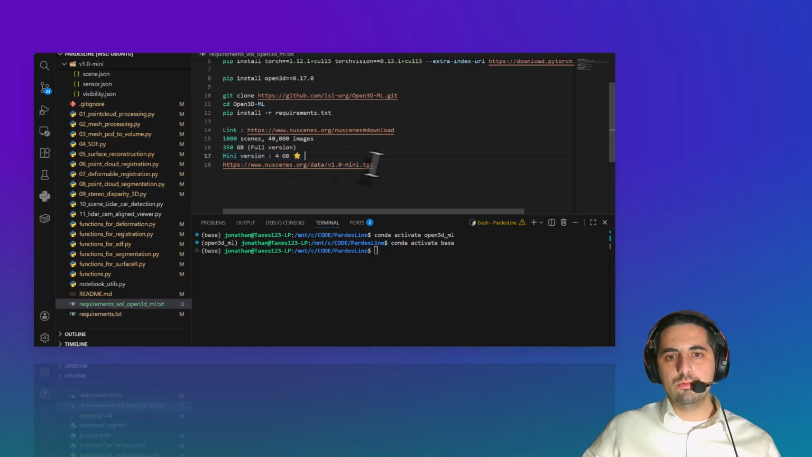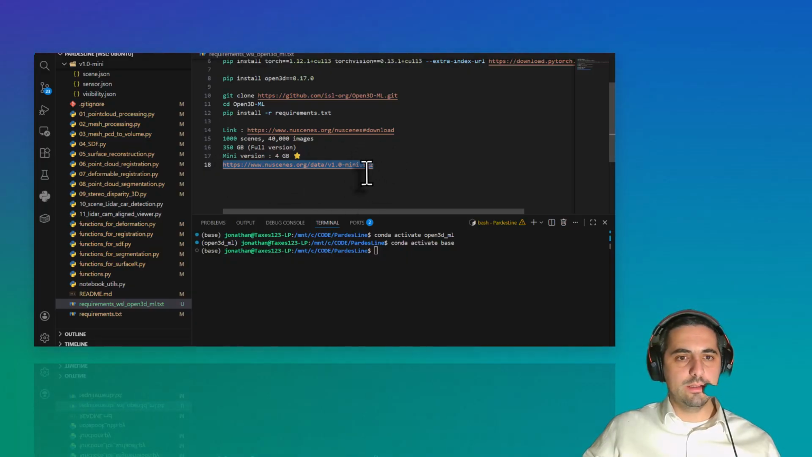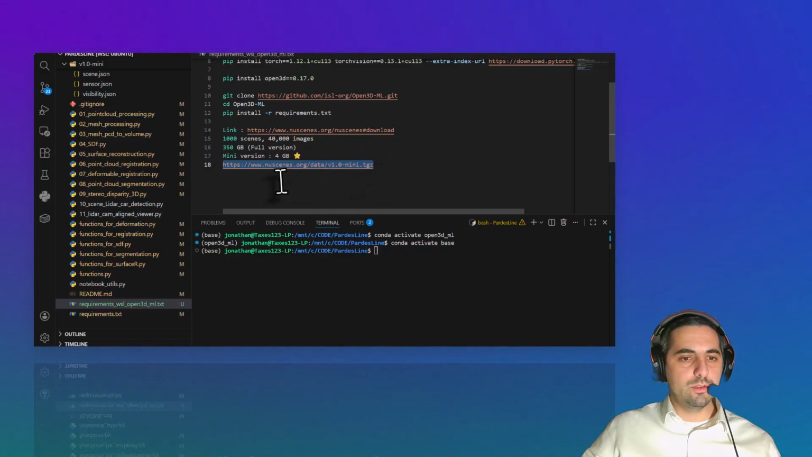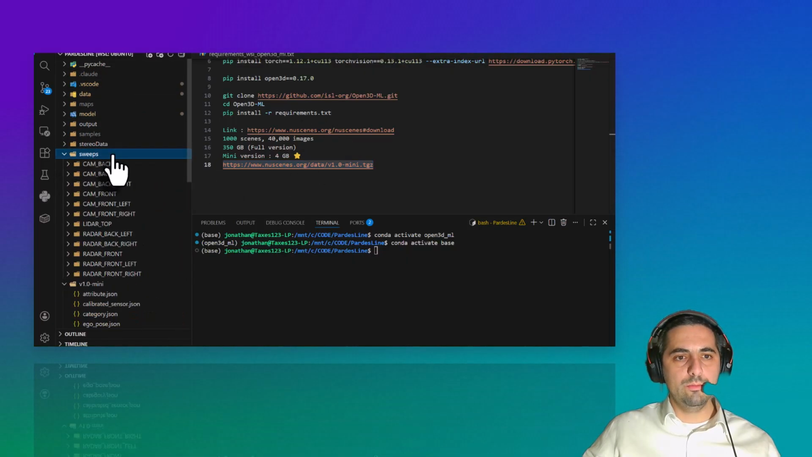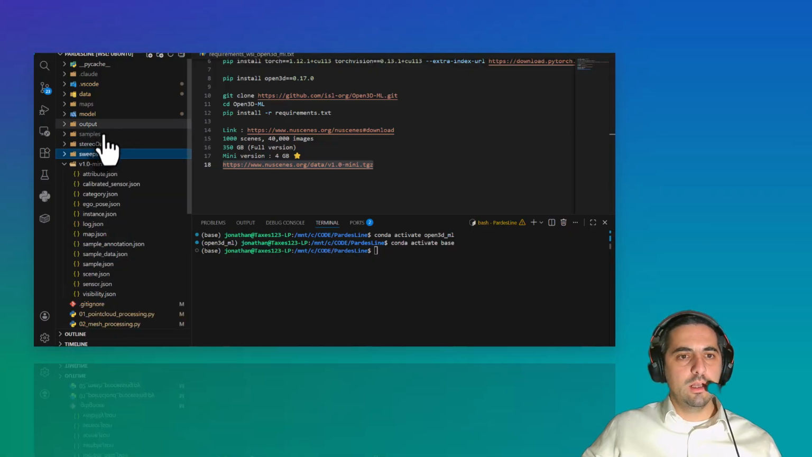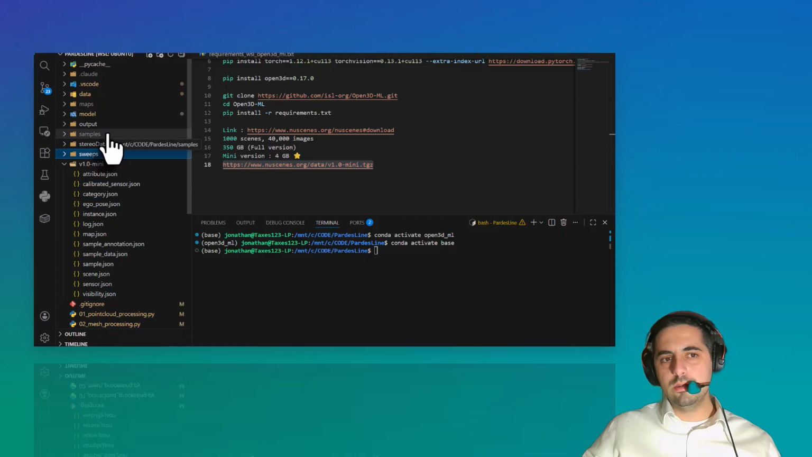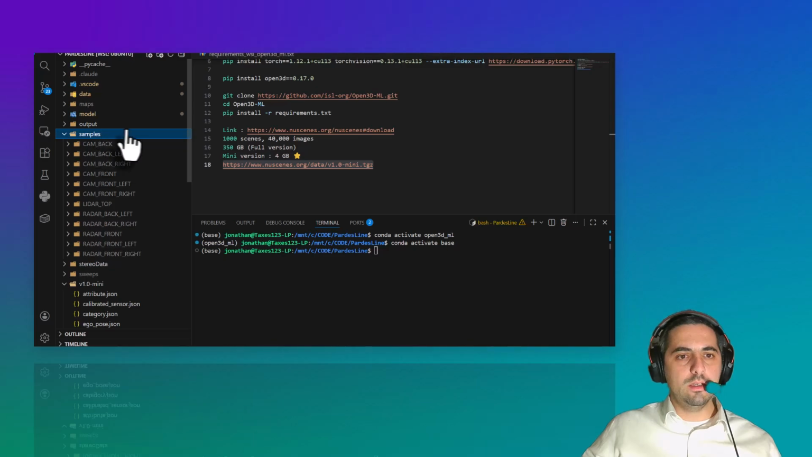To download this one, you just need to use this link. Download the TGZ, the tar, the zip one, and then extract all, and you will get exactly this folder, sweeps. You will also get the samples. The sweeps is like temporal data and the samples is the other one.